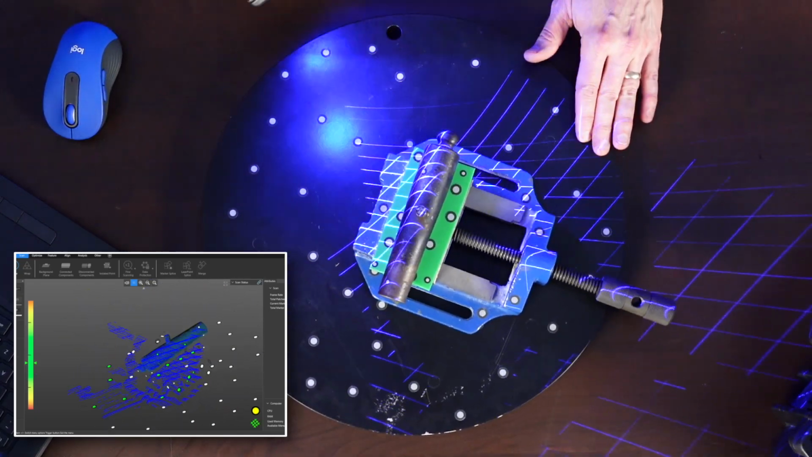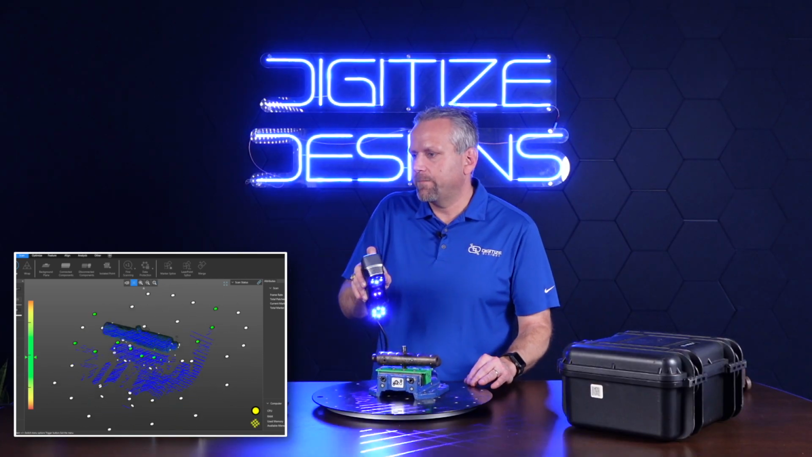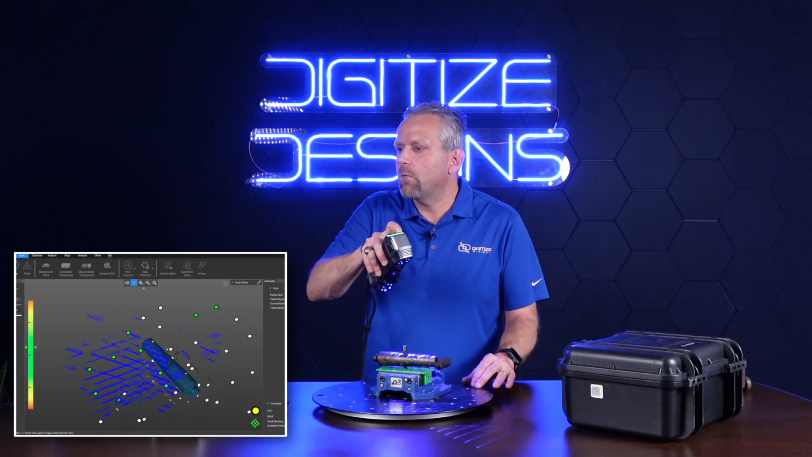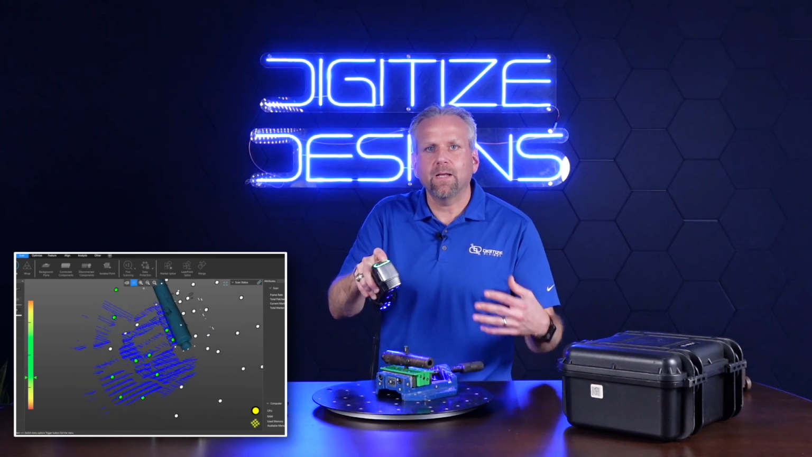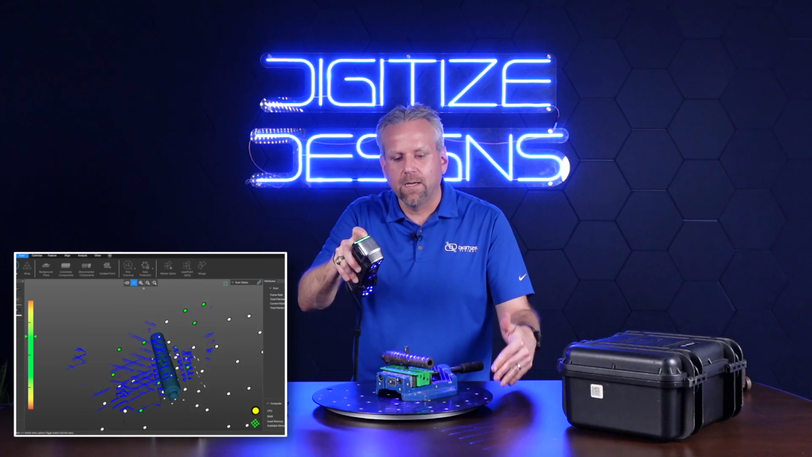One really neat thing about this scanner is you don't have to worry about over scanning. What I mean by that is once it fills a certain number of points within a volume, it will stop collecting points within that volume. In other words, you're not stacking data.